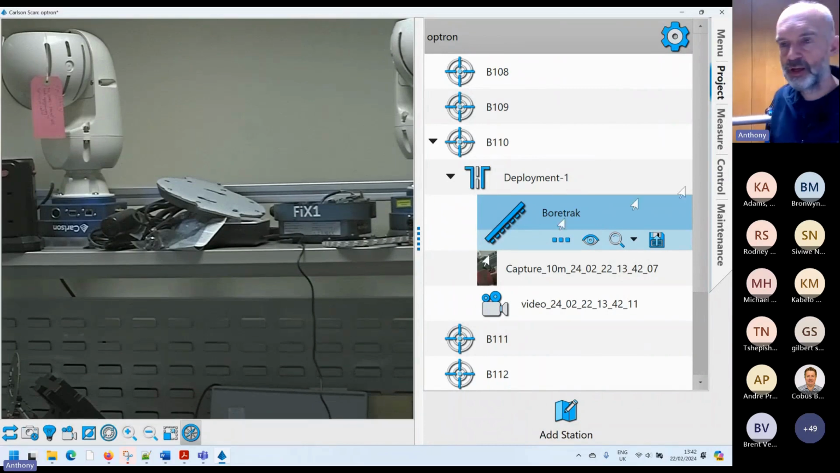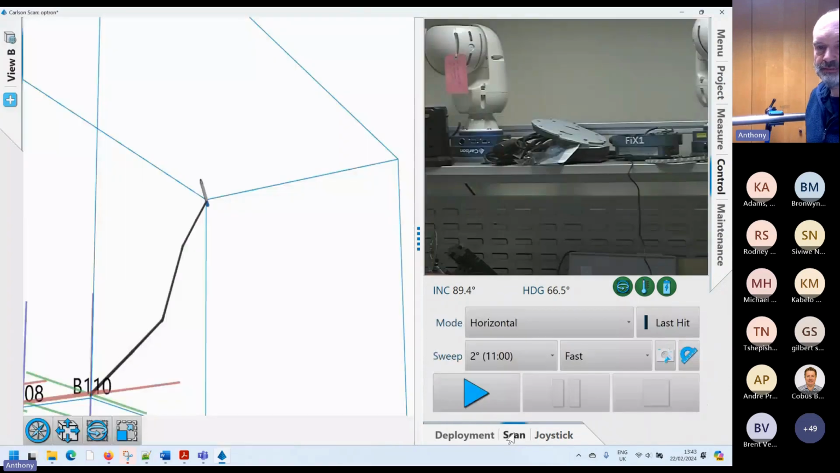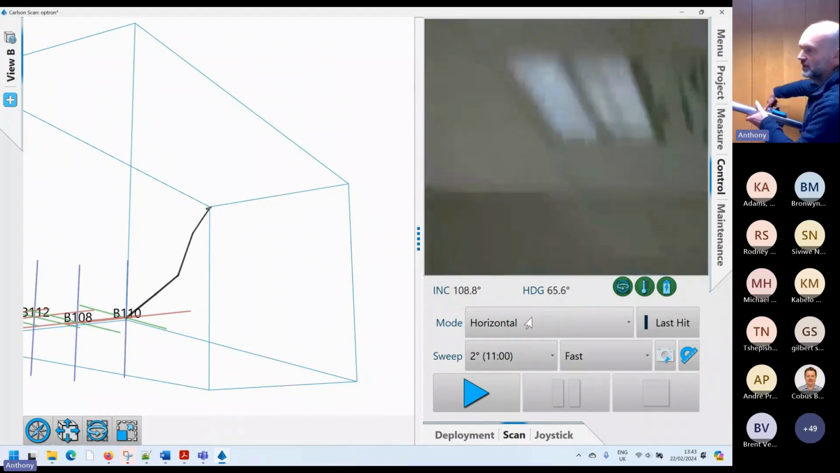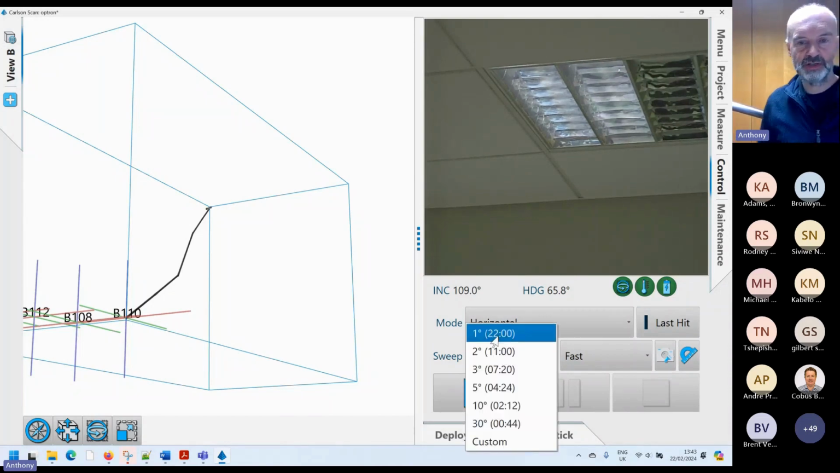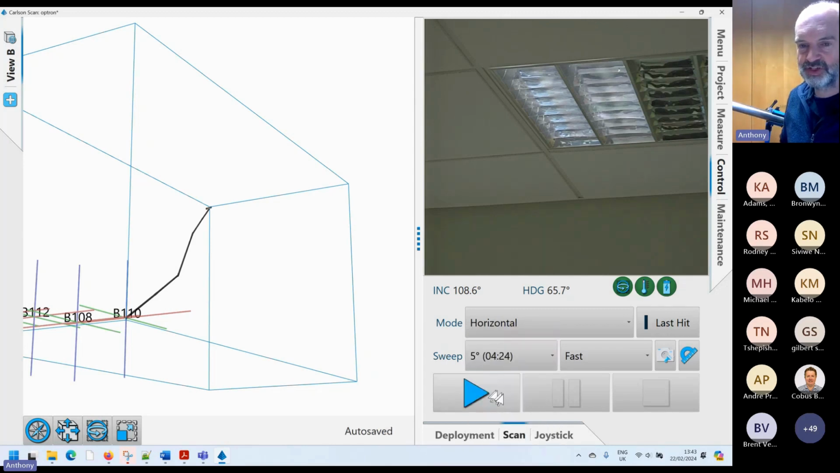and just export the deployment if you want. And then when you're ready to scan, you go into the scan tab here, and you can determine how dense a scan you're going to run. So you might want a very, very quick scan just to get a vague idea of how big the void is, or more likely you'll probably do quite a detailed scan. So this is a 1 degree scan, it'll take about 20 minutes. You can do much more detailed scans if you've got a lot of time on your hands. I'll do a very, very quick scan, so this is only 4 minutes.